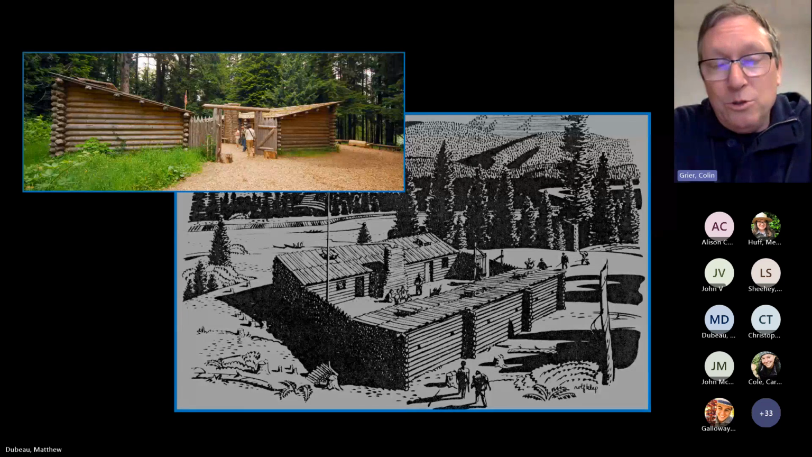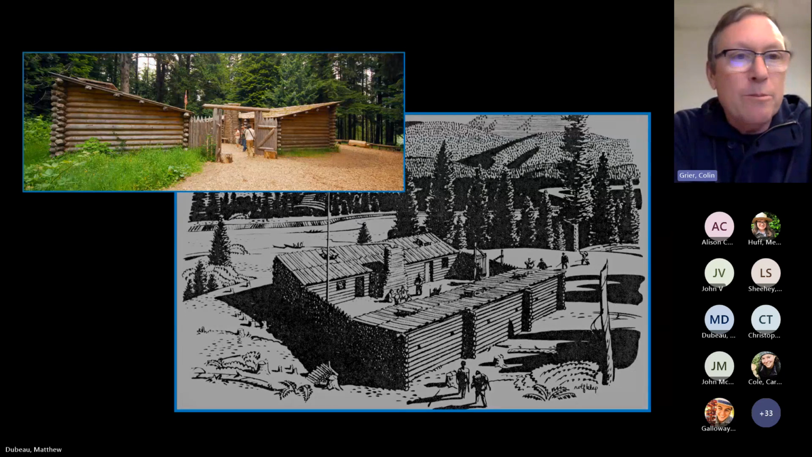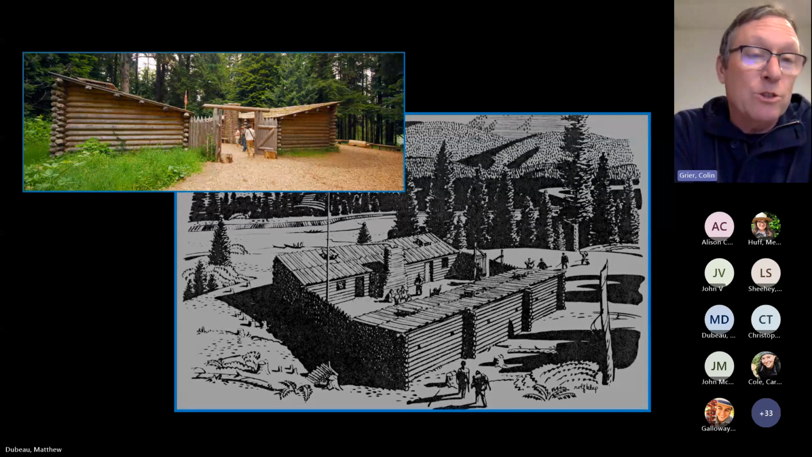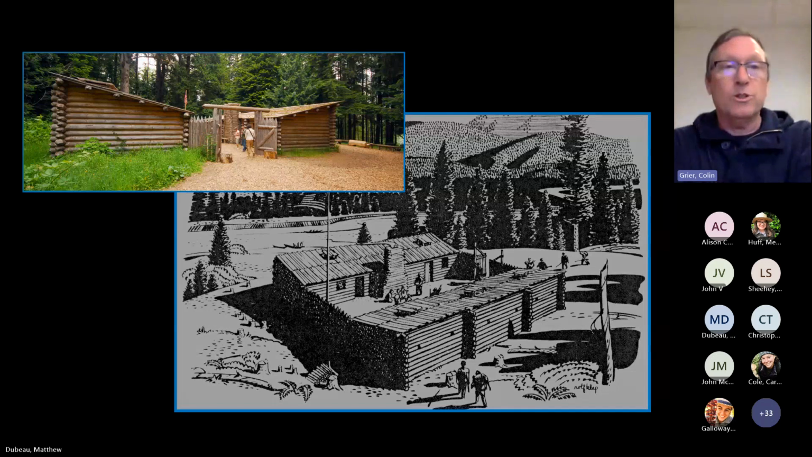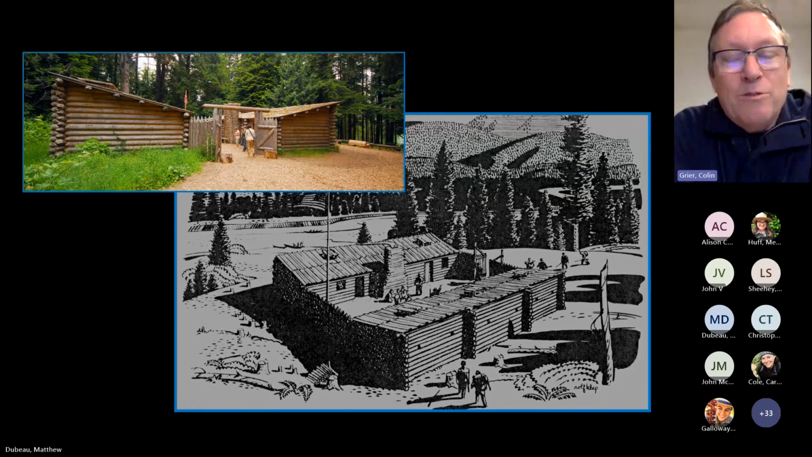Right, so there's two renditions of Fort Clatsop. One is, of course, a sketch drawing there in the lower part of the slide, and then the actual replica put together at the Lewis and Clark National Historical Park, just south of Astoria at the mouth of the Columbia. Fort Clatsop is the westernmost base camp of the Corps of Discovery.